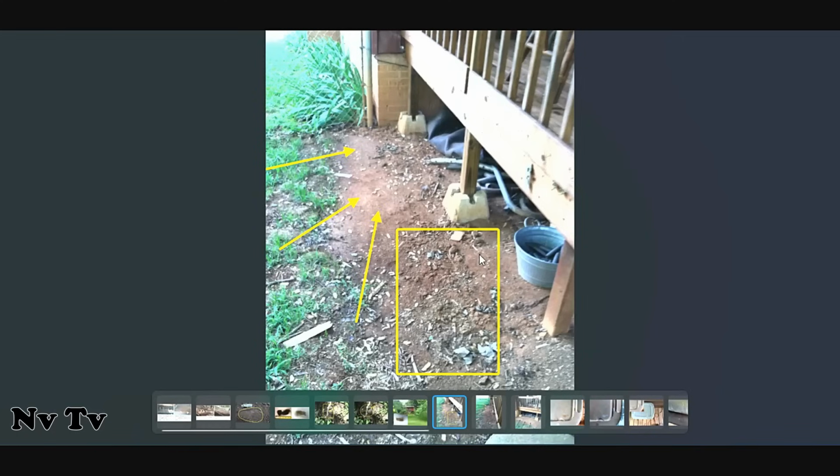While I'm here, I also used a bunch of low tech. I knew they were going around the side of my deck to get to the dog food tub, so I took a hoe. You can see here where I didn't have a skirt under here, and all my stuff I jammed under there like a good redneck.